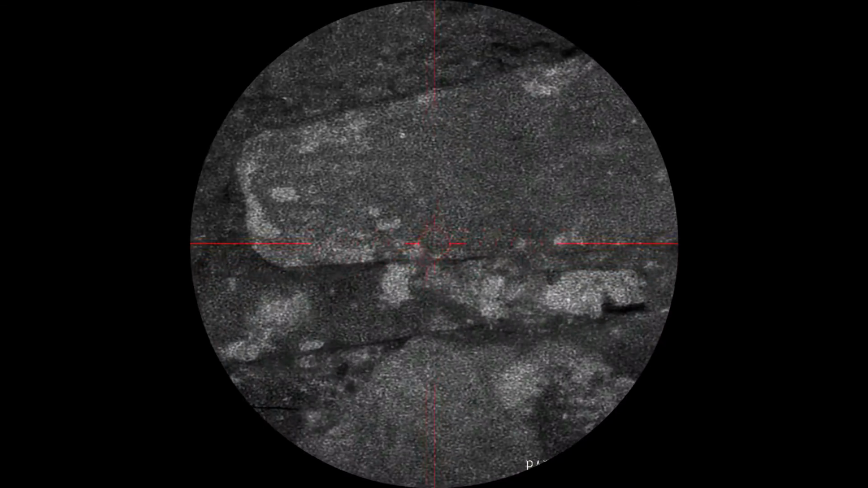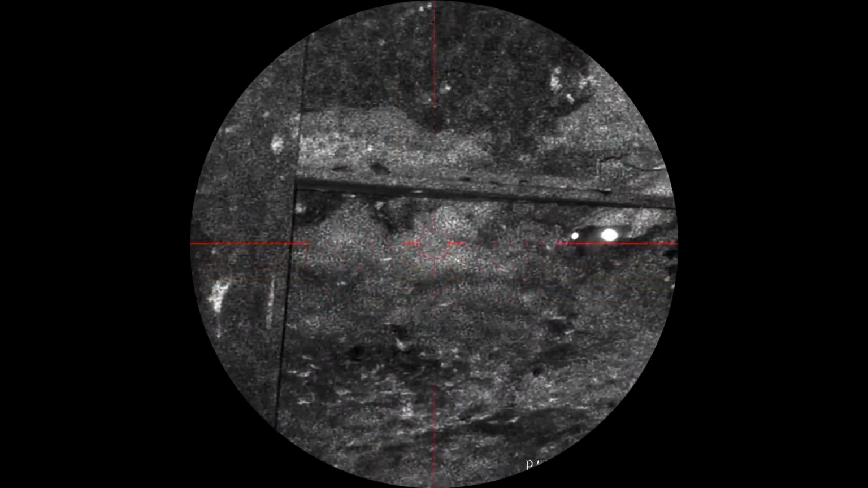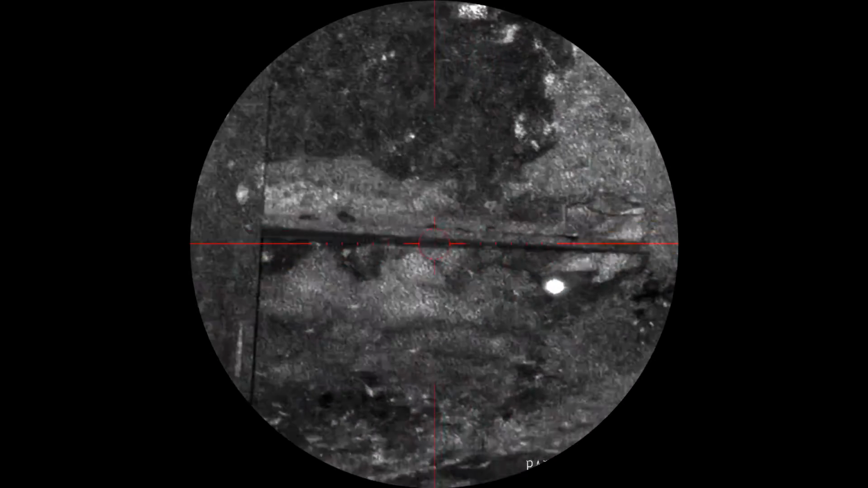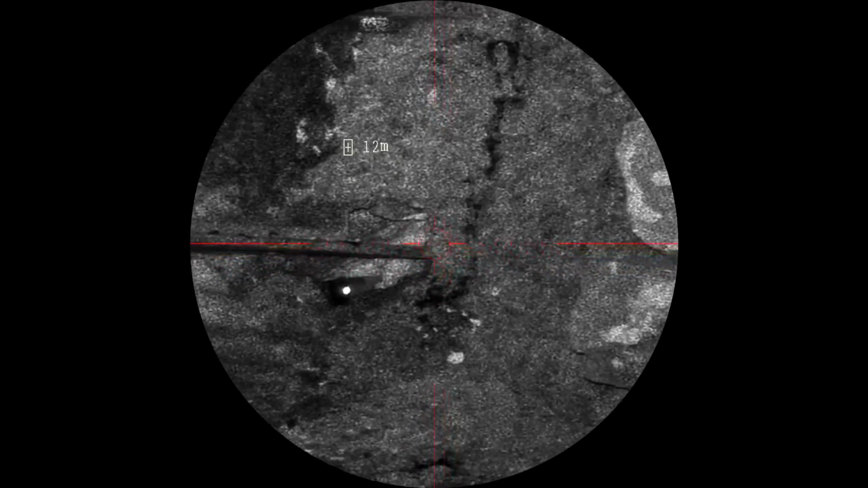I needed to stand up and call it a day because I'd been sitting down for too long, but I put the lights on and moved down to the far end of the barn to inspect that corner. I couldn't get any closer than 12 meters because of the grain on the floor. I popped it into night vision mode so I could see the eye shine, and sure enough, another rat was watching me through that tiny hole.